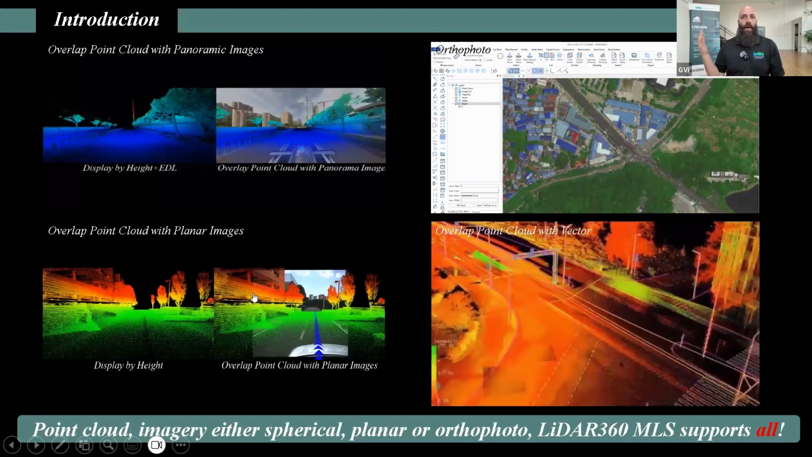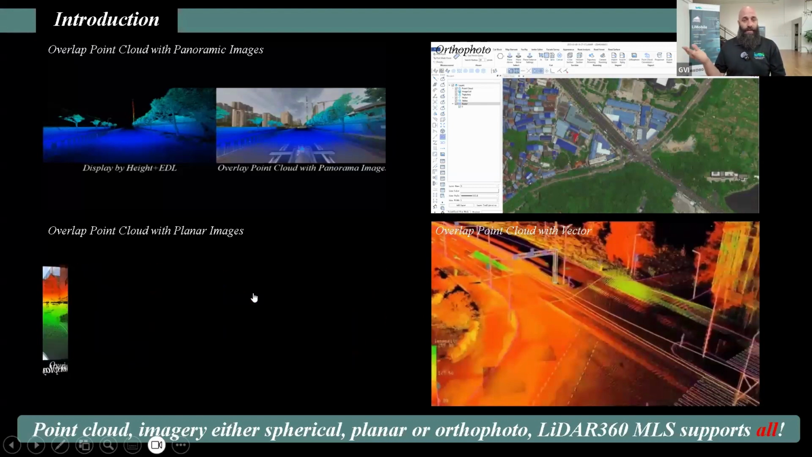That way you can see what the imagery from the camera itself that's embedded in the LiMobile looks like, or what the images from the panoramic looks like. The software can produce ortho photos and also overlapping point clouds with vectorizing, with vector editing and control of image linking between images and vectorization.